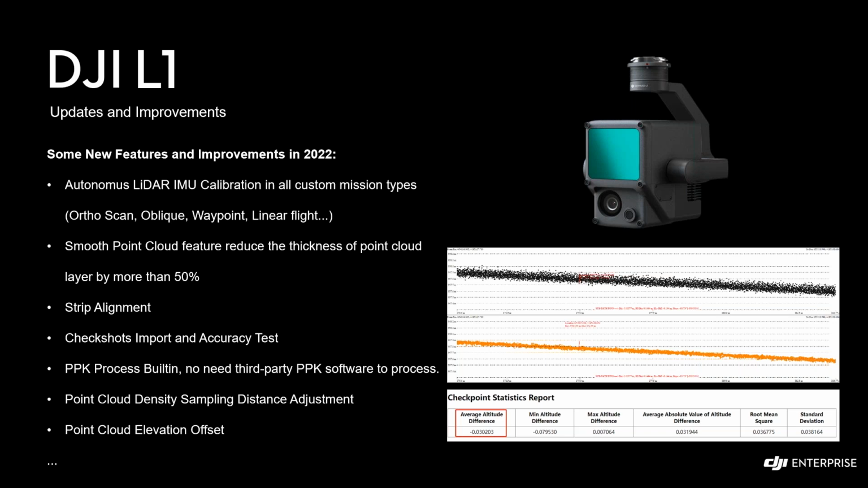We also have check shots import and accuracy test functionality built into the Terra software. That means you can import your check shots, define the coordinate system of the check shots, and output an accuracy test report. That's going to indicate your accuracy, and it's built directly into the Terra software.